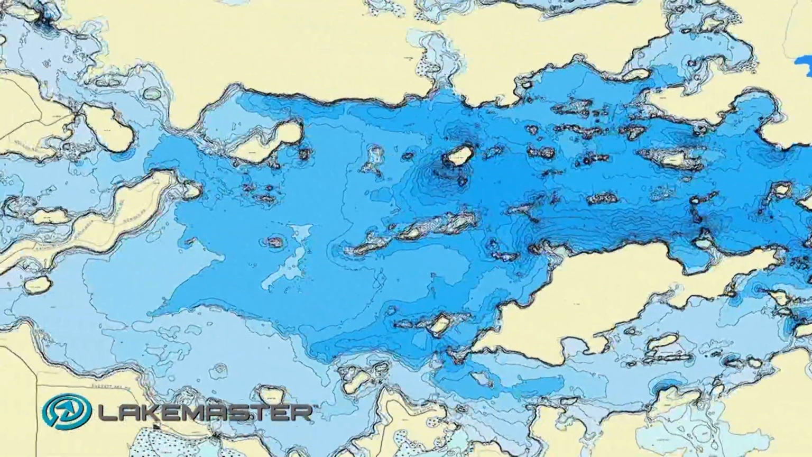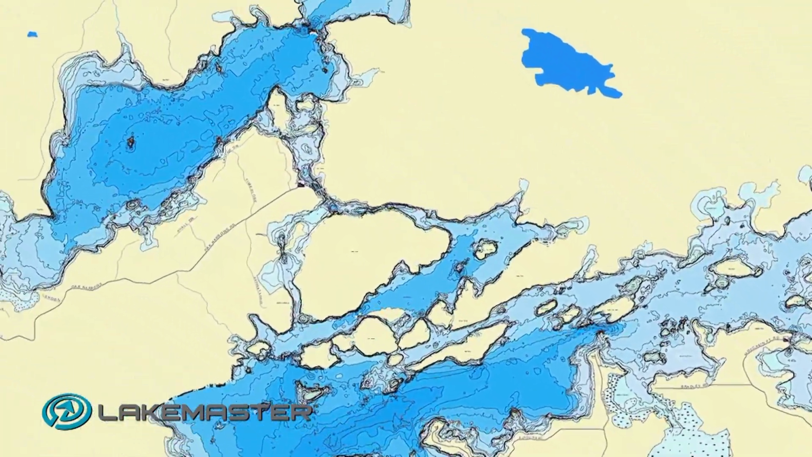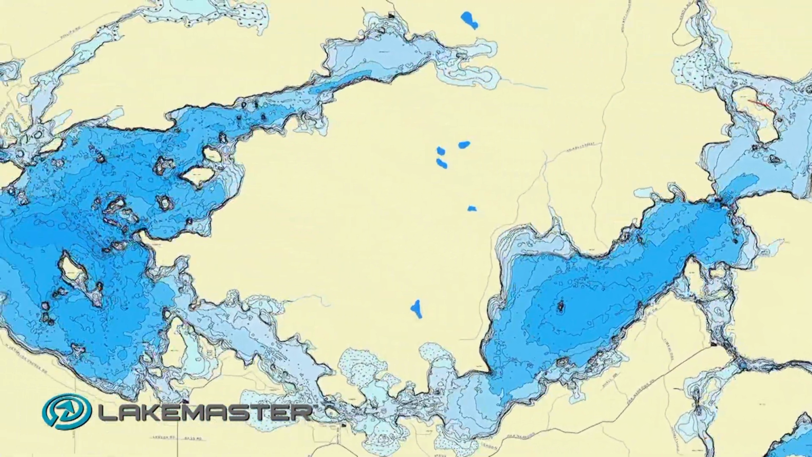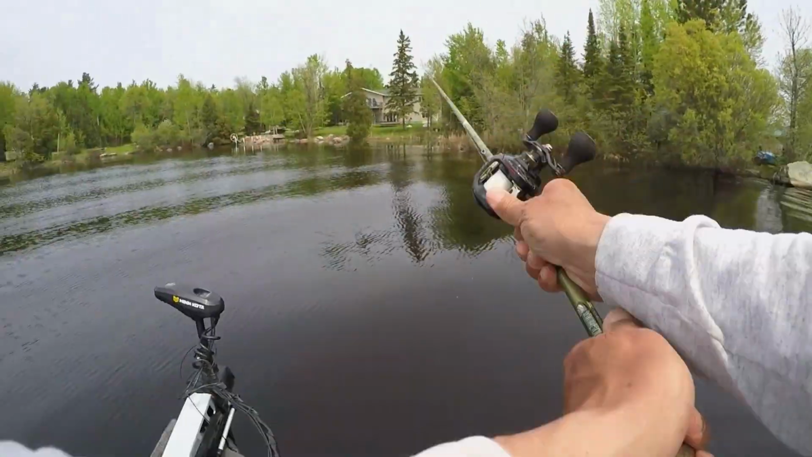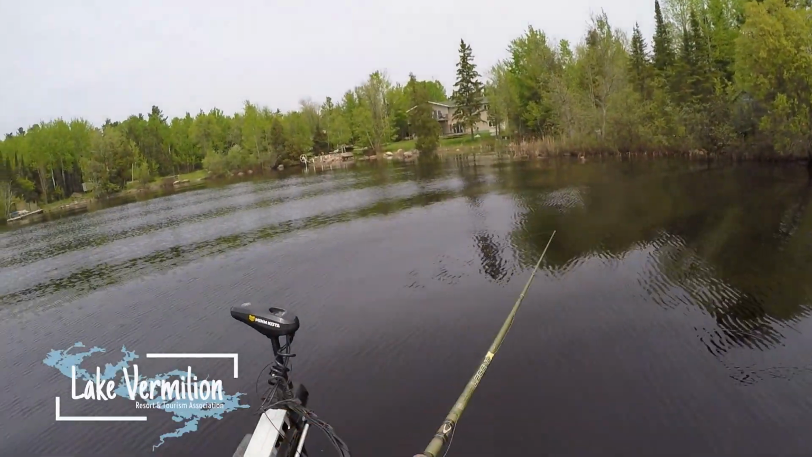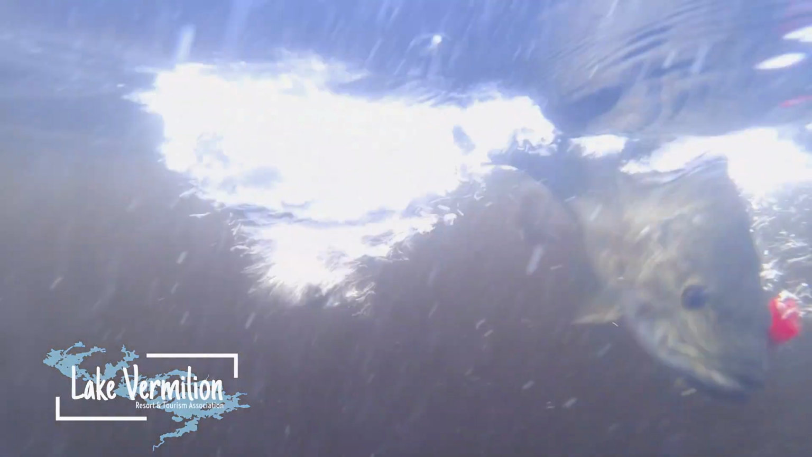I've been running all over the lake, giving me an idea what the population of both largemouth and smallmouth will be by the end of the next couple of days of fishing. What does the population look like? I'm liking it. I'm pretty happy with the smallmouth population anyway.